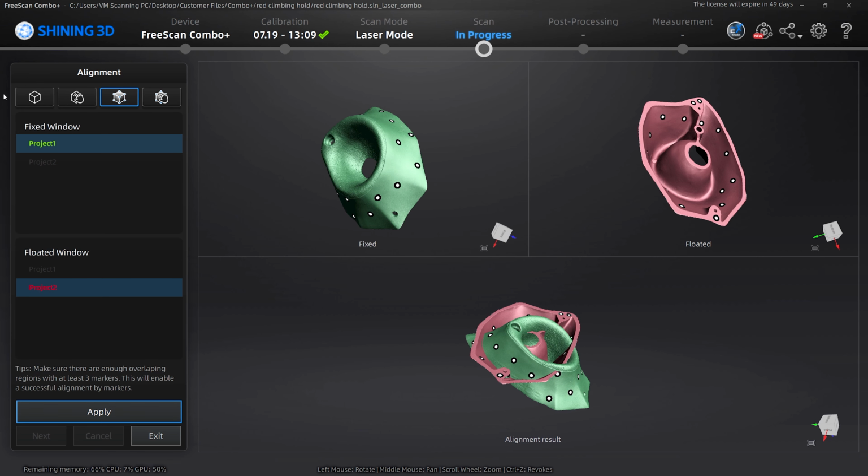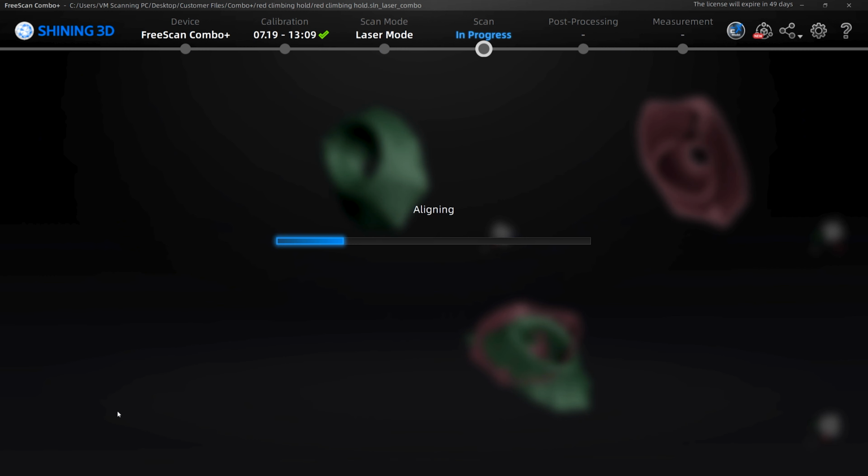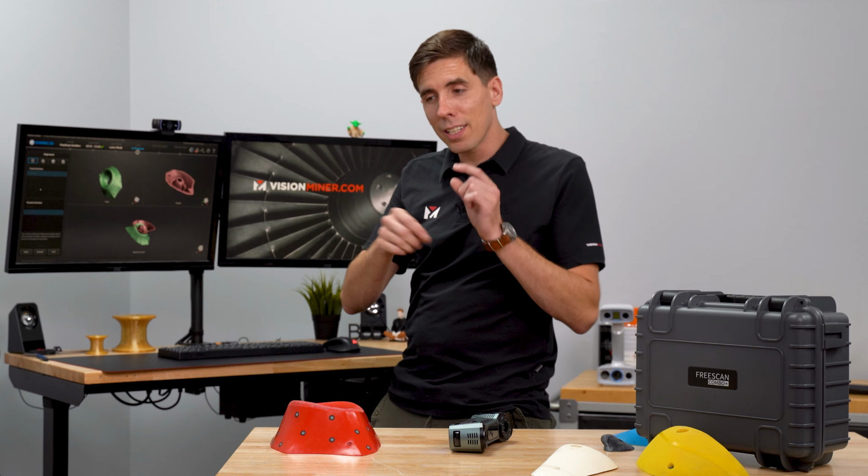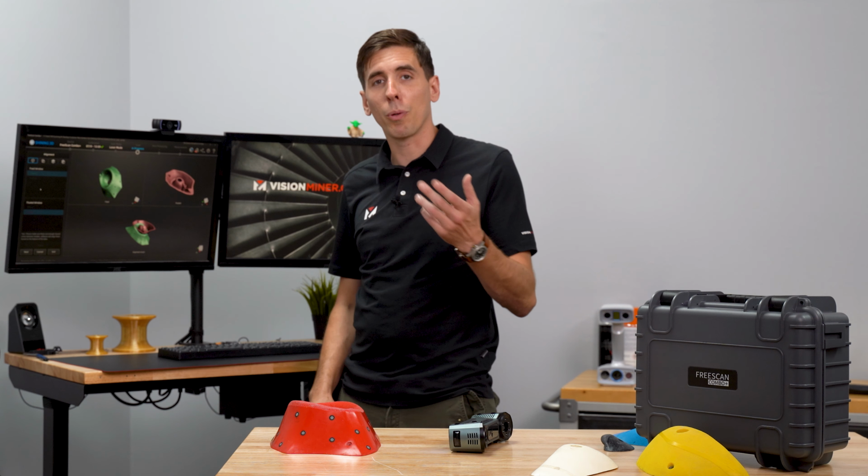So here we go. I'm gonna use automatic mode and apply. And as you can see, it didn't work at all. So now we get to do it the little longer way and go select points manually.